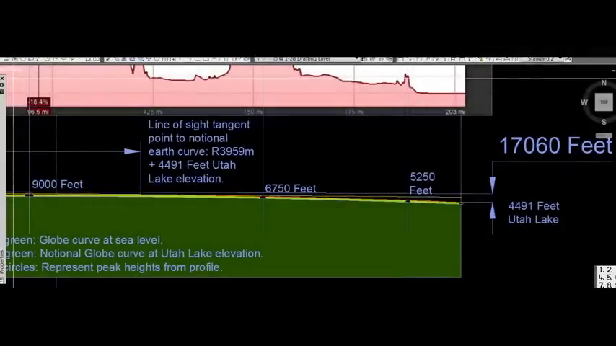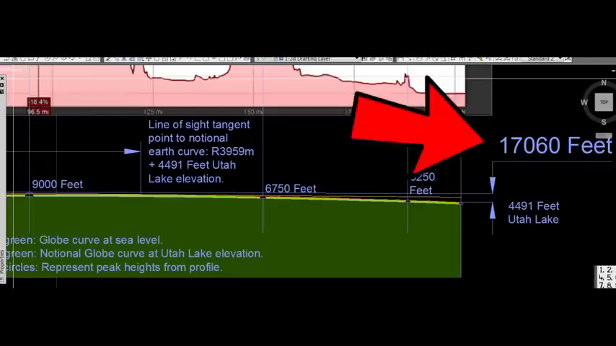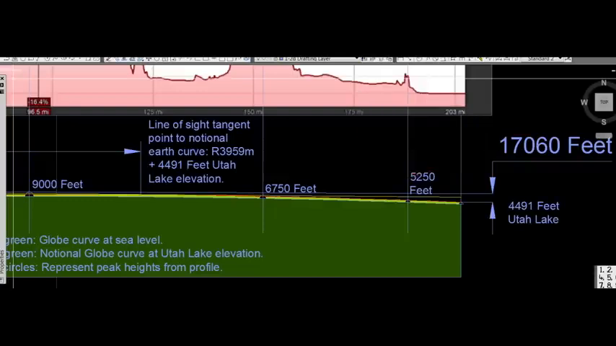Despite it being Christmas Eve, Shadow Reveal was kindly able to provide an AutoCAD diagram indicating the correct amount. According to AutoCAD, Utah Lake should have been hidden a whopping 17,060 feet below line of sight if we lived on a globe. That was just shocking to me, and I wanted everyone to see it.